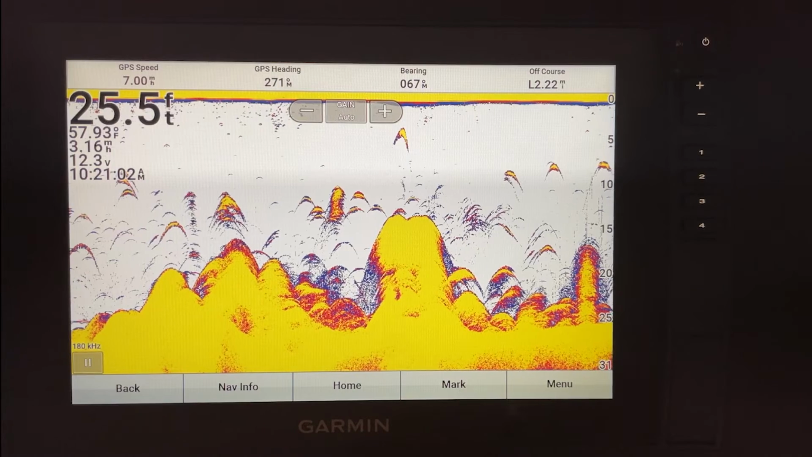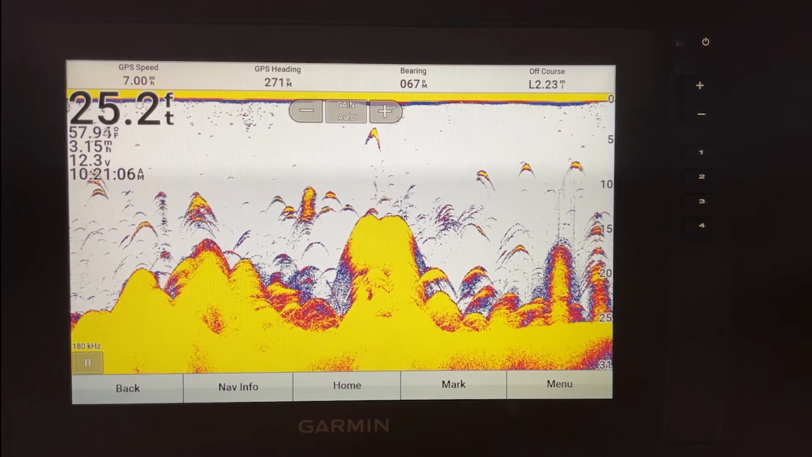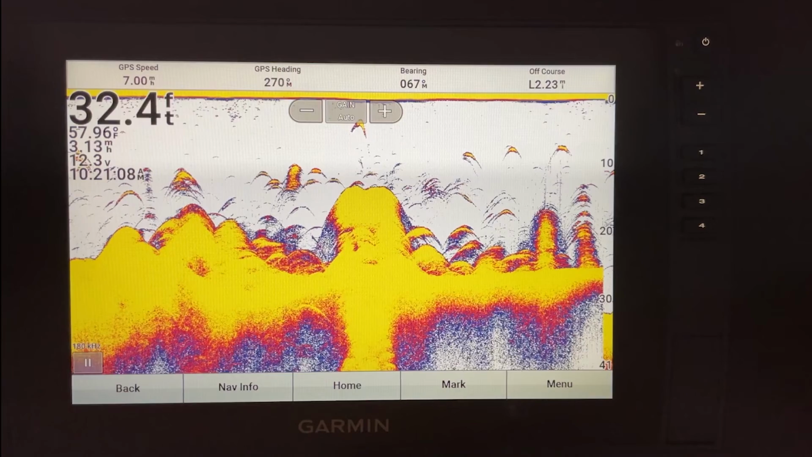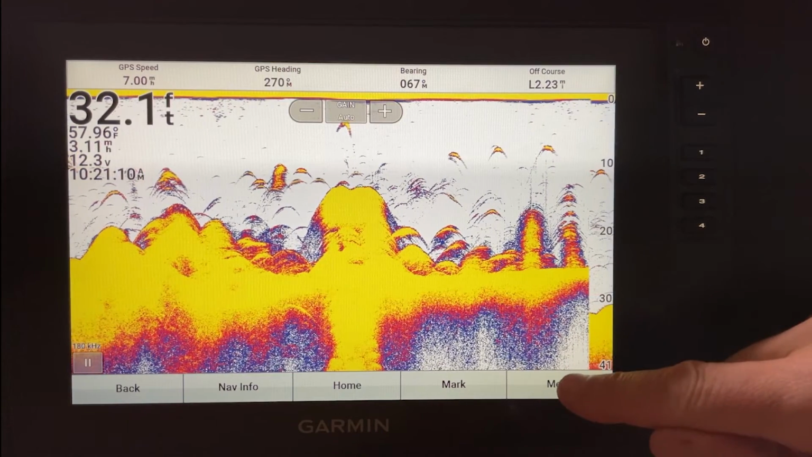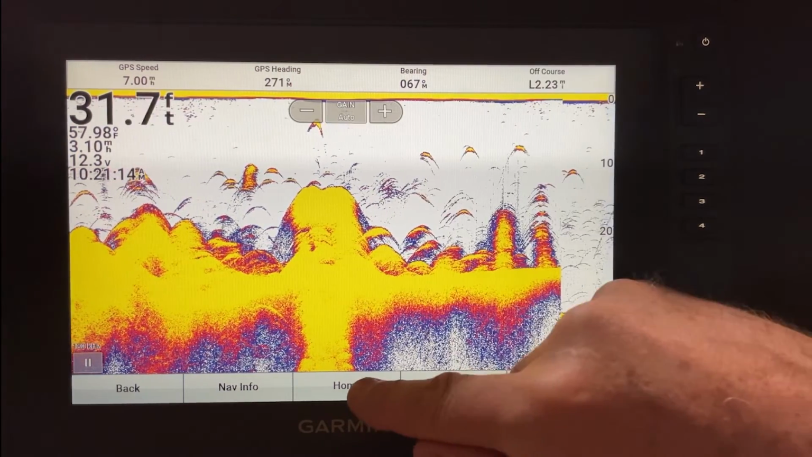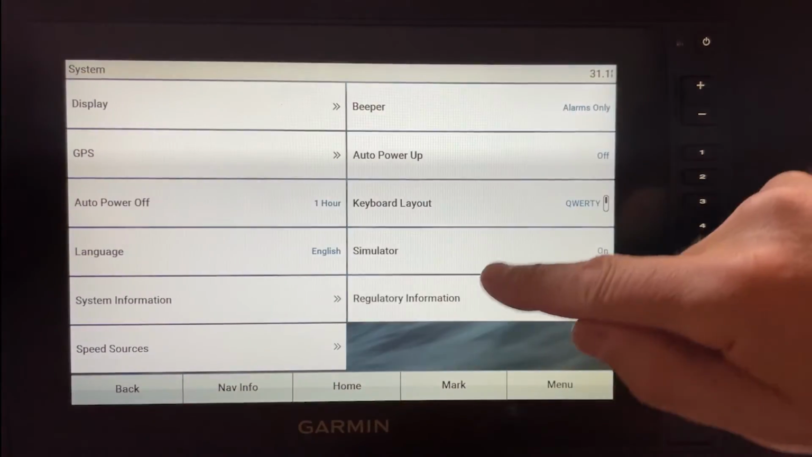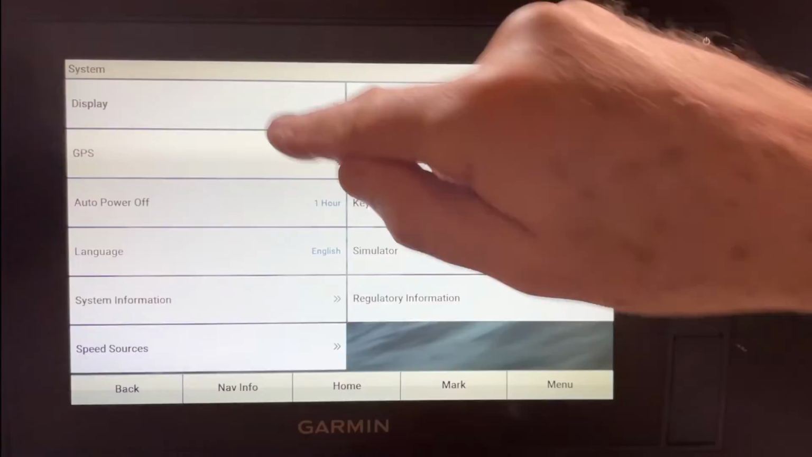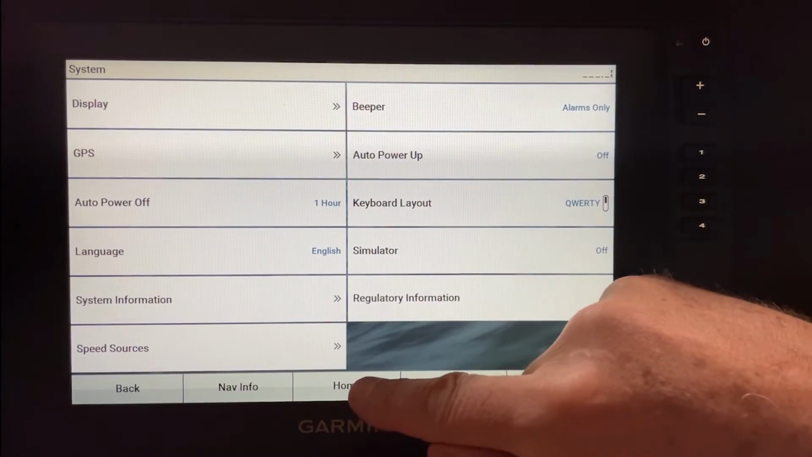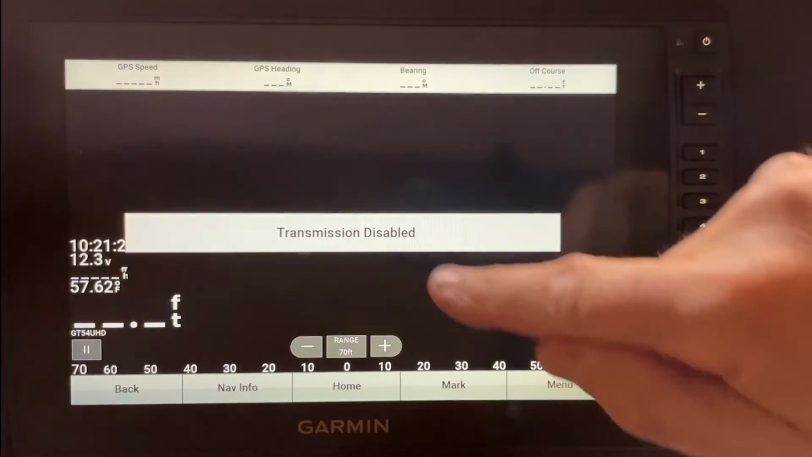Like I say, as you become more advanced, you're going to want to go ahead and play with those frequencies a lot more. So I want to take a look at one other thing, but I've got to take it off the simulator. Let's go home, settings, system, simulator, off. And then let's go back to side view.